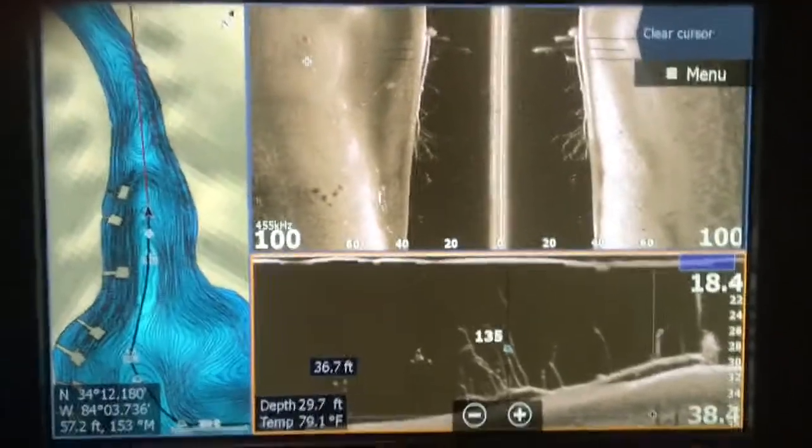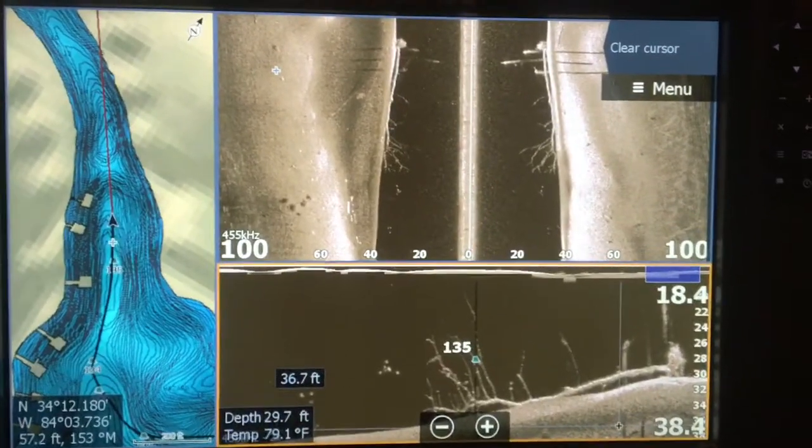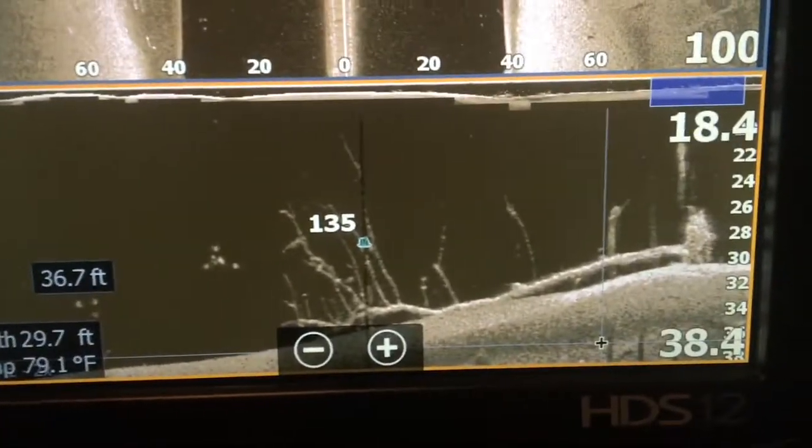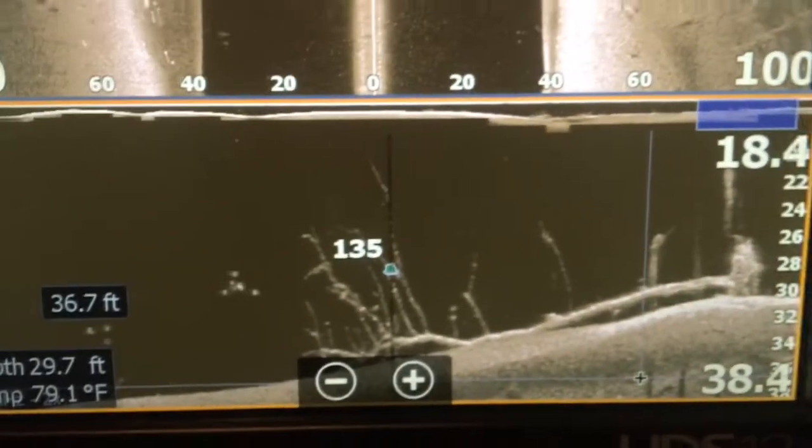This is another great pick. This is down south on Lanier, actually, in a great ditch. Look at, I mean, just the detail this thing has. Look at that big old tree. Look at the roots. You can see the roots in them.